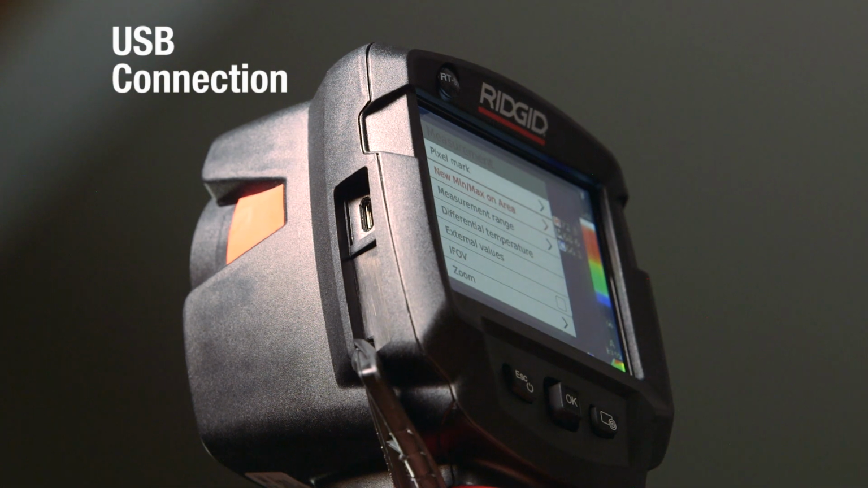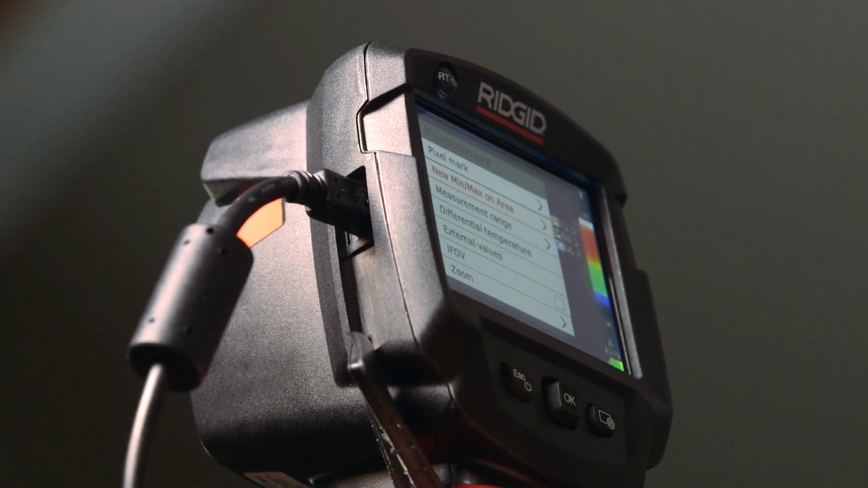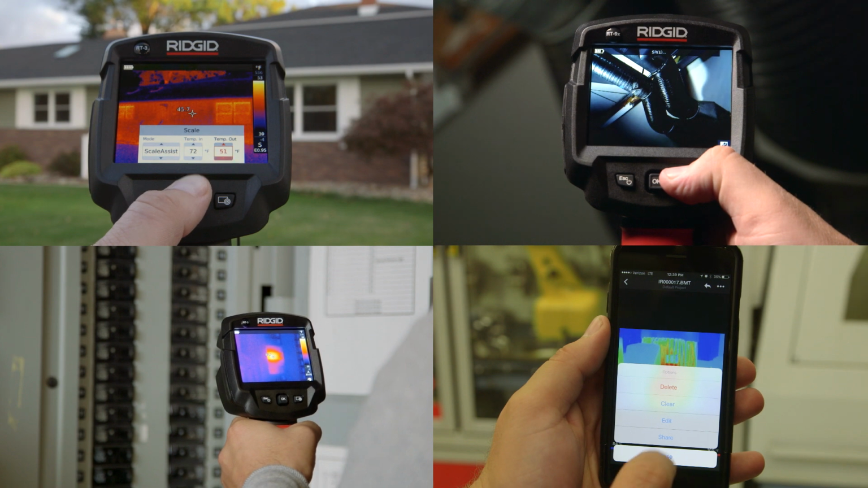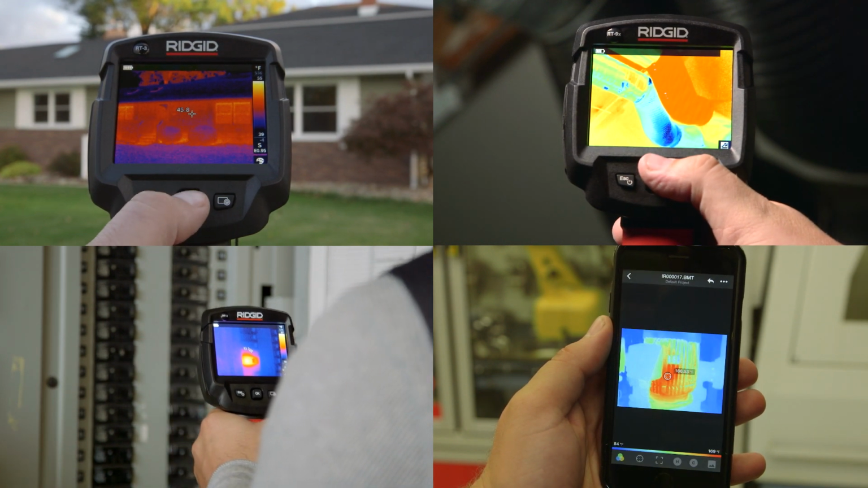Use a USB cable to connect the thermal imager to a computer or similar device to retrieve and view your saved images. You are now ready to use your RIDGID RT series thermal imager to analyze and evaluate thermal issues quicker, more easily, and more accurately.